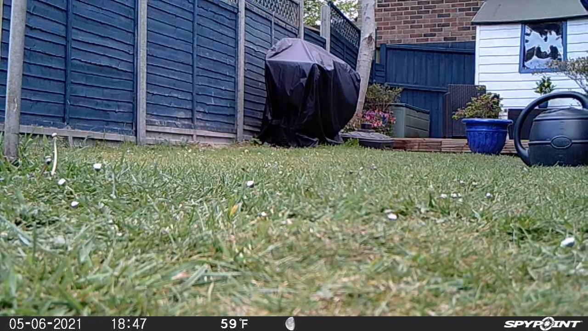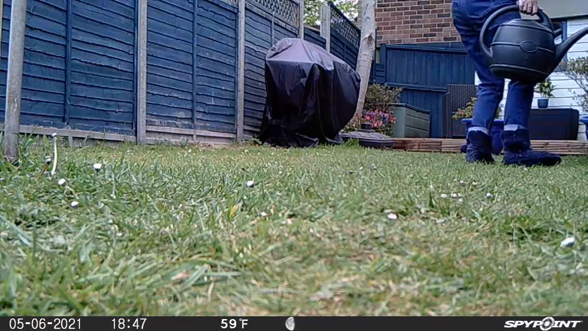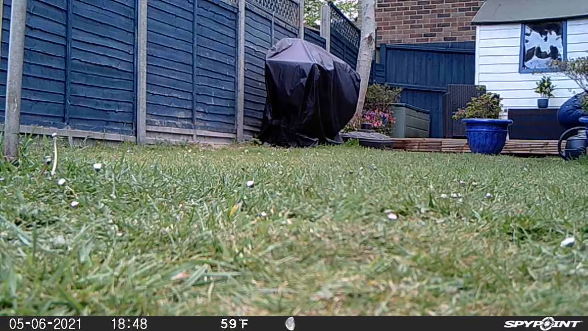So it's just gone 6:45 in the evening and my wife has decided to go out and fill up the bird feeders. She's also filling up the bird baths and topping up the hedgehog food for the fox.